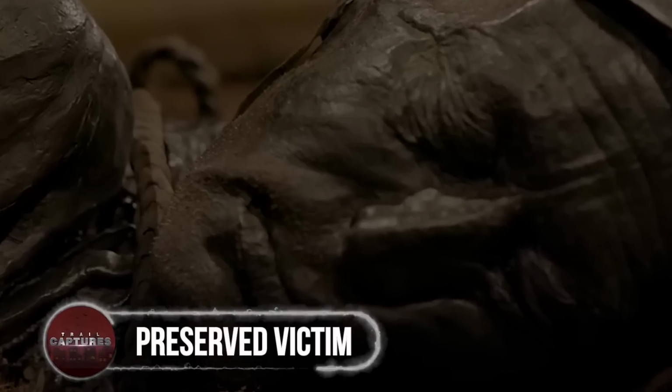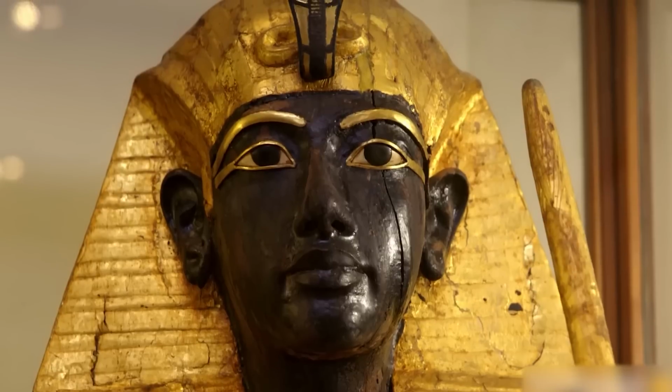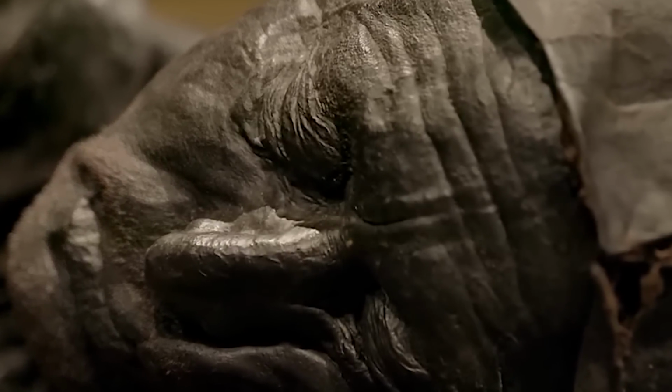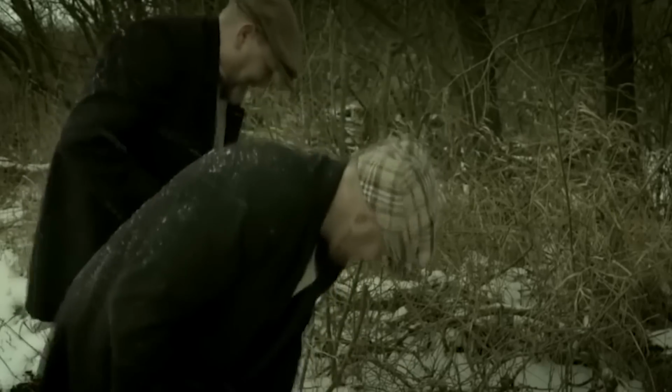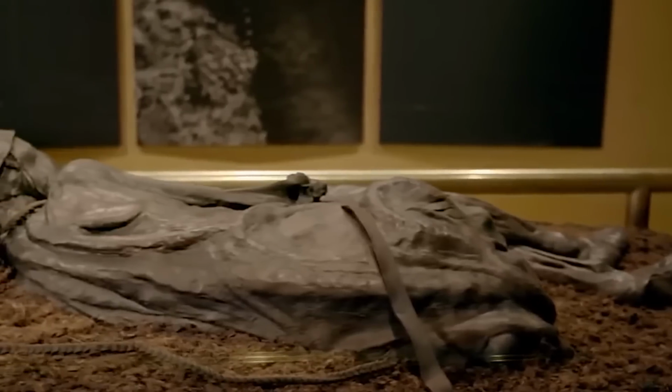Preserved victim. While preservation of the old elite people is something we're used to, a preserved murder victim was something new even for the archaeologists. Not manually buried, but being dumped in a peat bog, the corpse was naturally preserved.